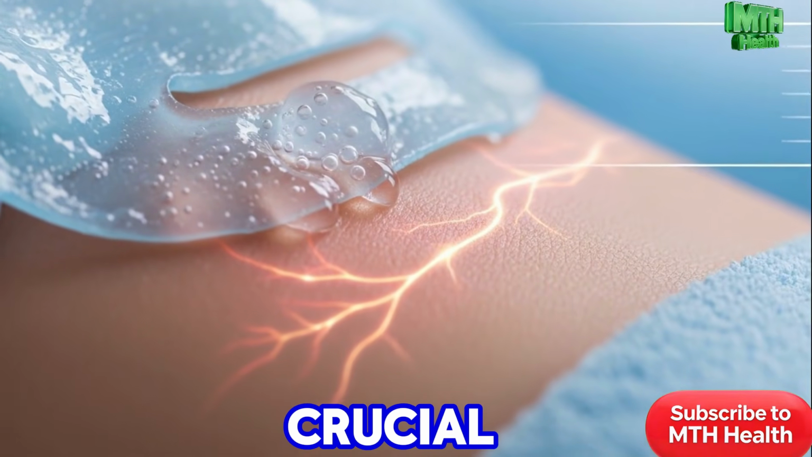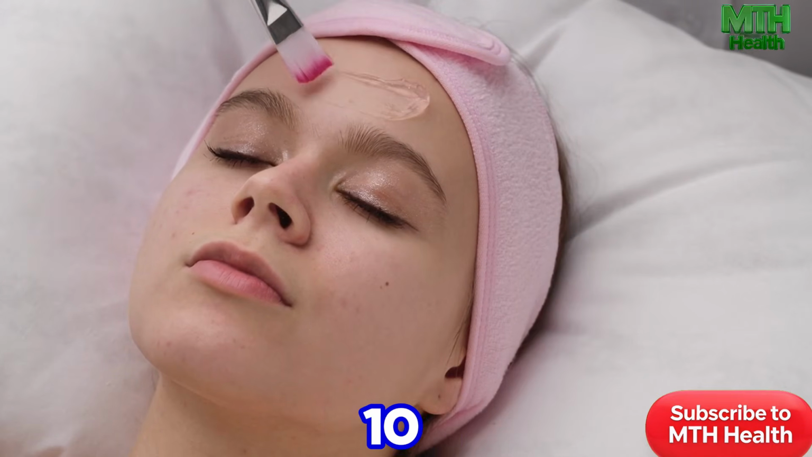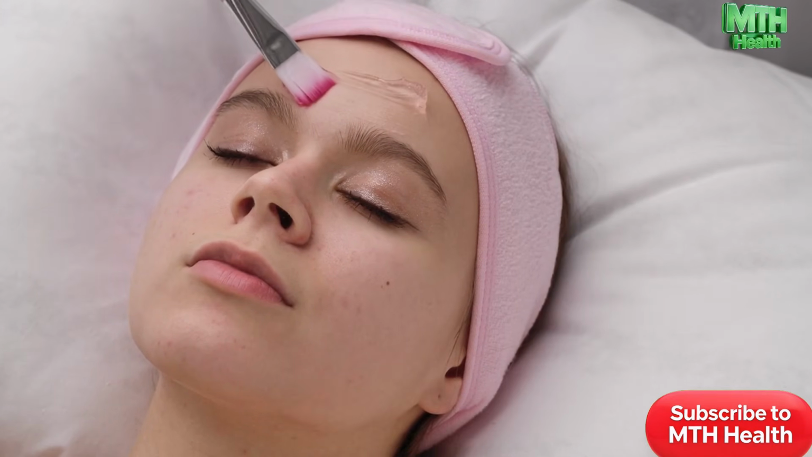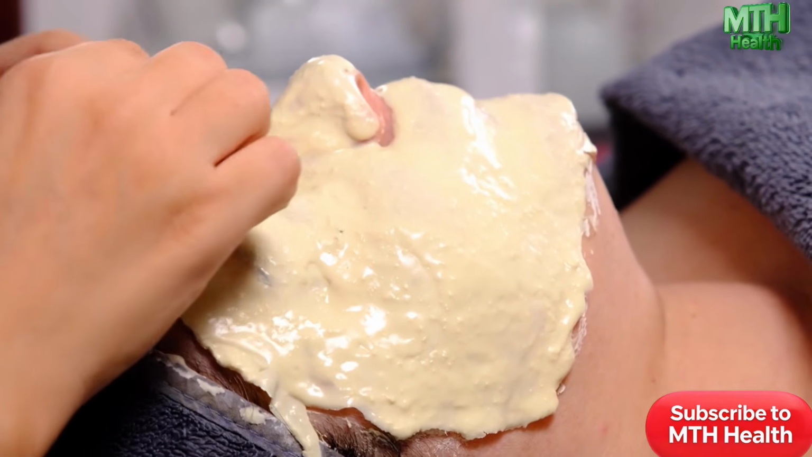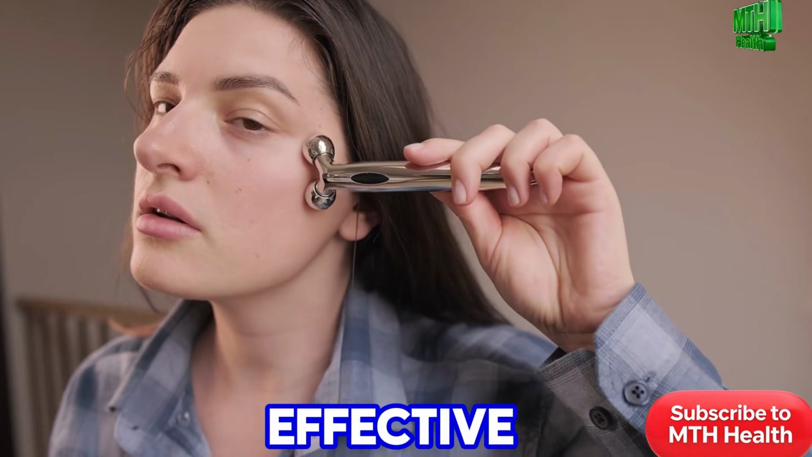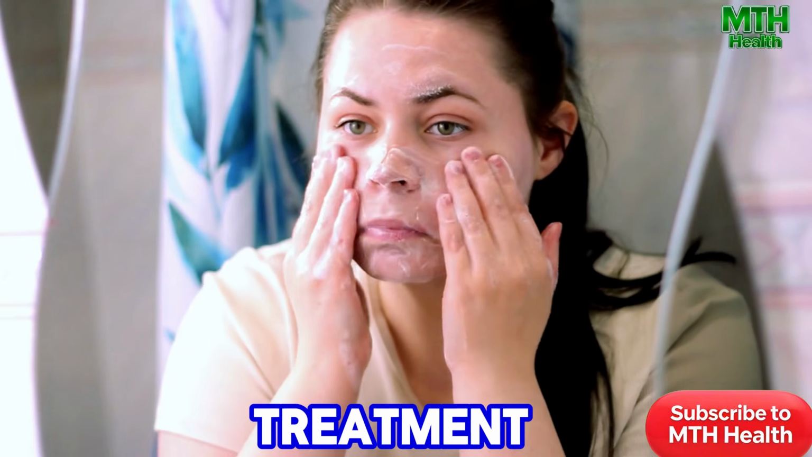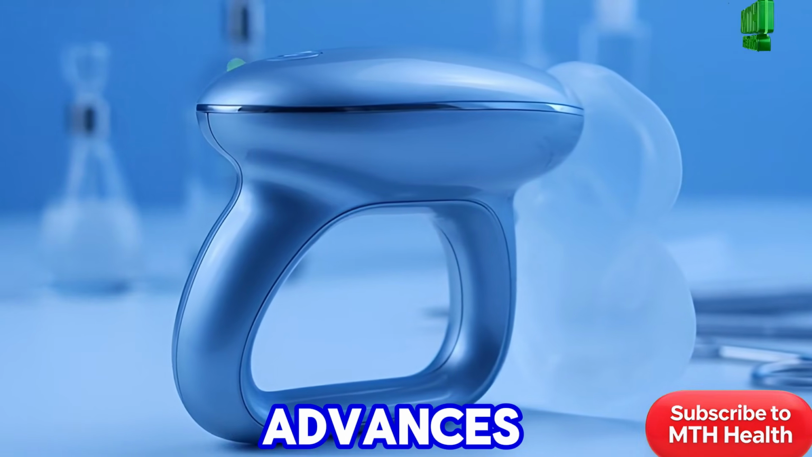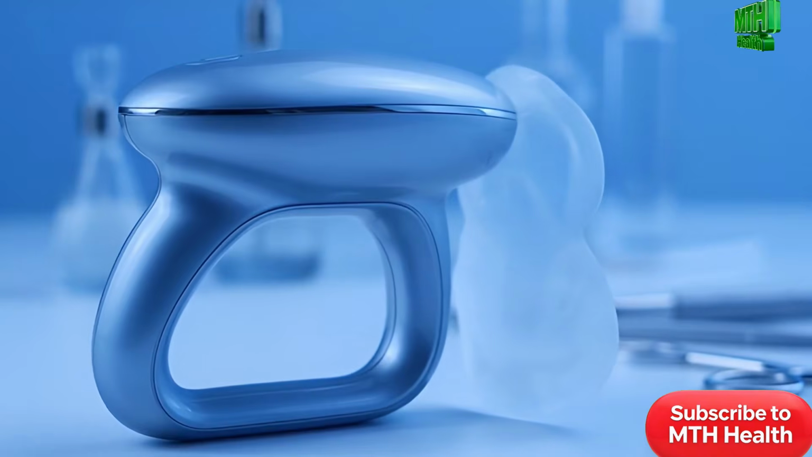Timing is also crucial. The best effects happen early, within the first 10 to 15 minutes. After that, temperature stabilization begins. Short, controlled cooling sessions seem most effective. Understanding these responses can improve your post-treatment skincare routine. As cooling technology advances, future tools may enhance this process even more.